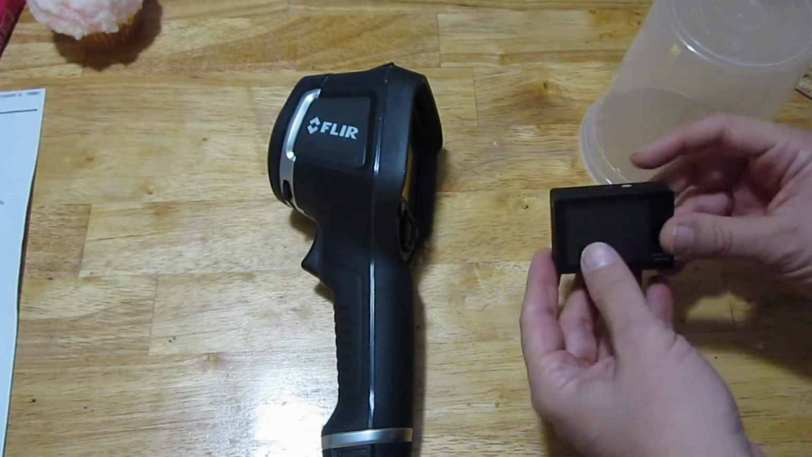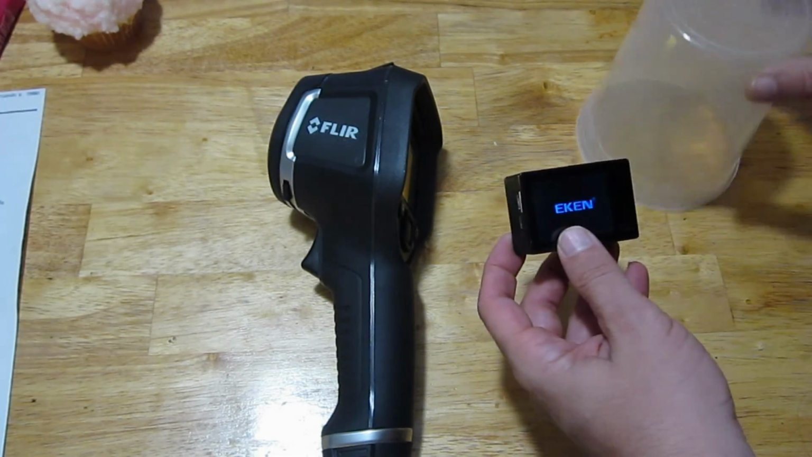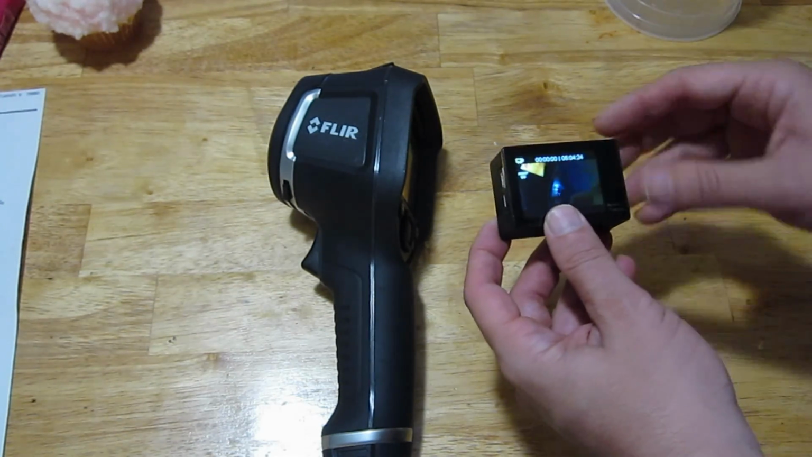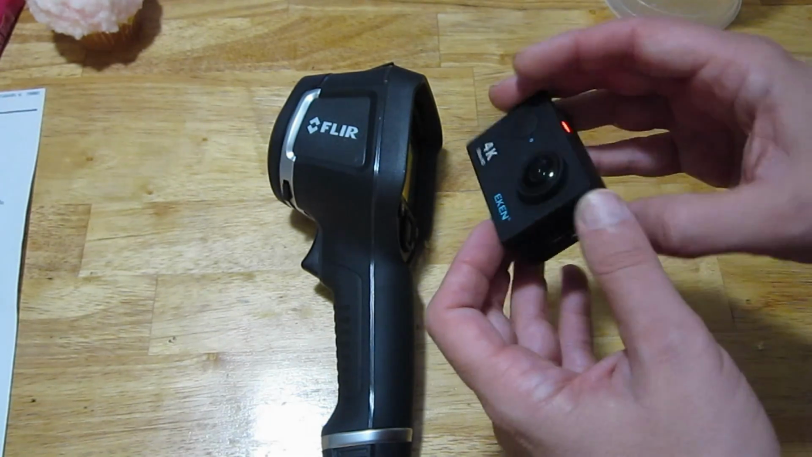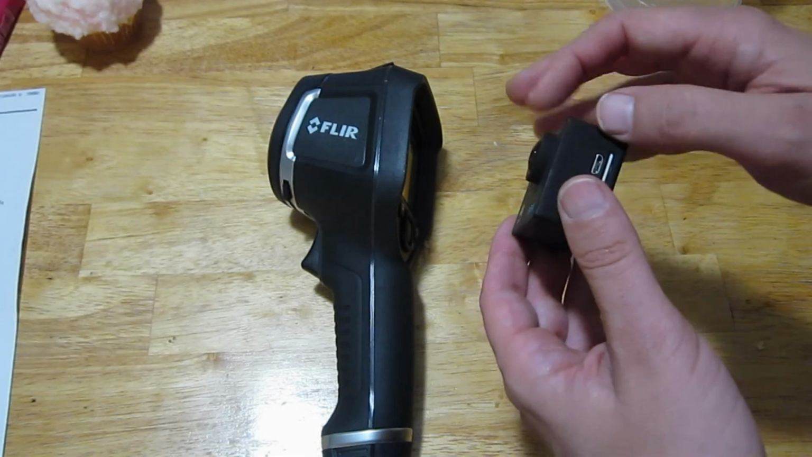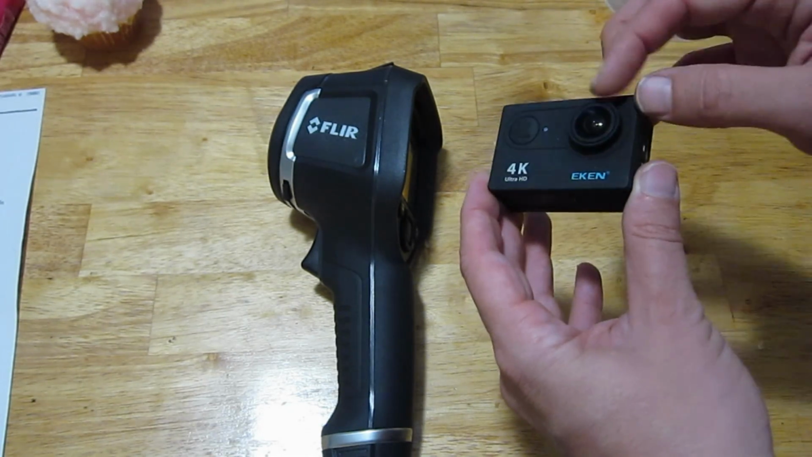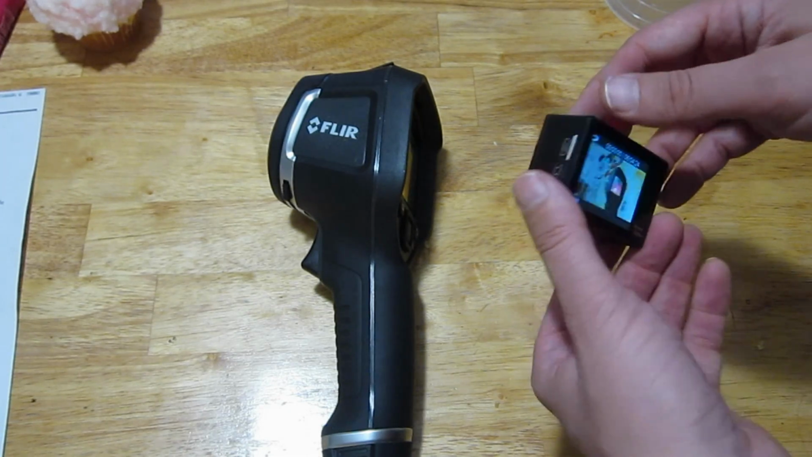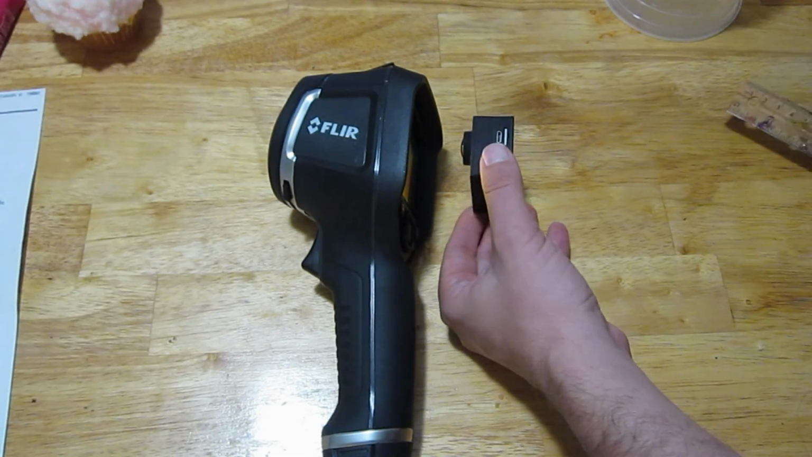Okay, so the first thing I want to do is try to figure out approximately how far we want to mount this. Now, I like the Eken. It's got a fisheye, which distorts the image. I don't like that, but it can image things very closely, and you don't have to focus it. And so it should be no problem.